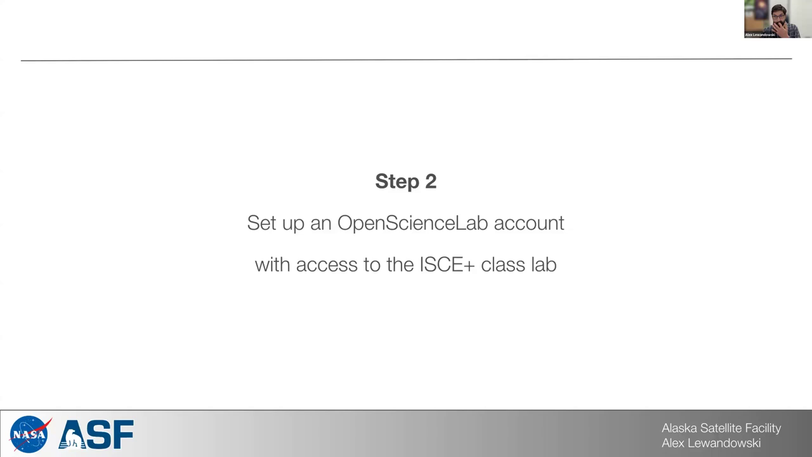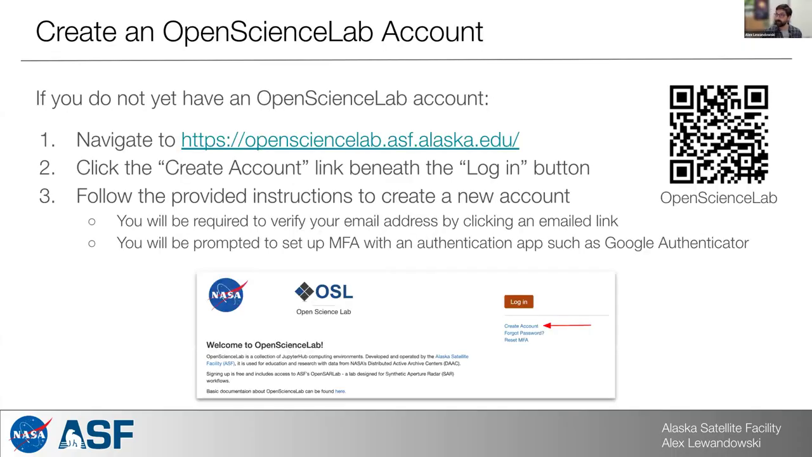And now you'll need to set up access to Open Science Lab. Open Science Lab itself is a portal that allows access to multiple JupyterHub labs that have been purpose-built for different reasons. And there is a lab specifically built to support the InSAR ICE Plus course. So you can head over to opensciencelab.asf.alaska.edu and click on the Create Account button if you don't have an account yet.